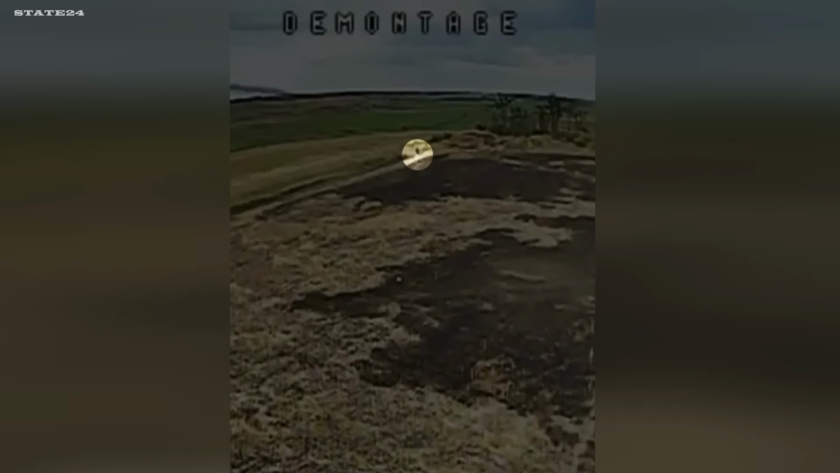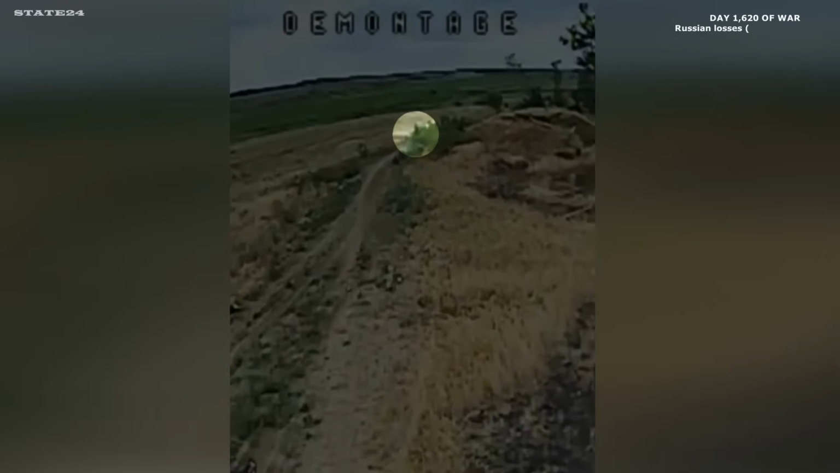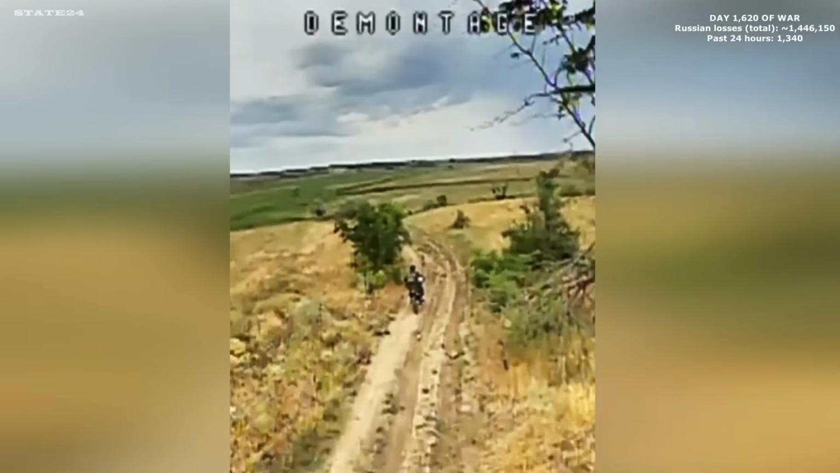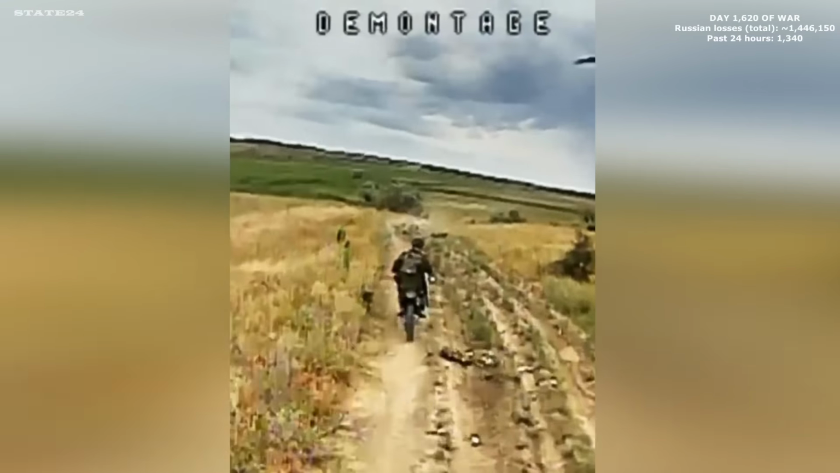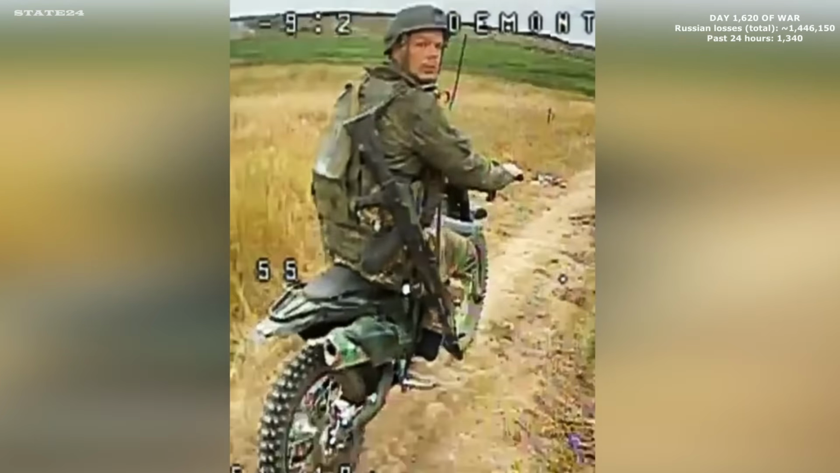A lone Russian soldier on a motorcycle is detected from a distance by a Ukrainian reconnaissance drone. The coordinates are immediately relayed and an FPV drone is directed toward the position. The soldier accelerates along the road as the sound of the approaching drone reaches him. But the gap closes steadily. He glances back. The drone is already there.